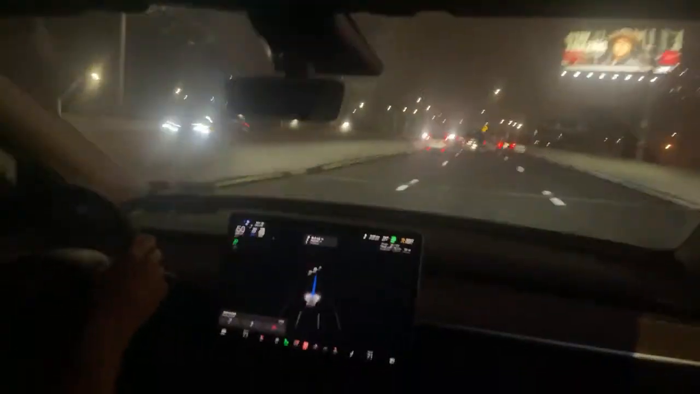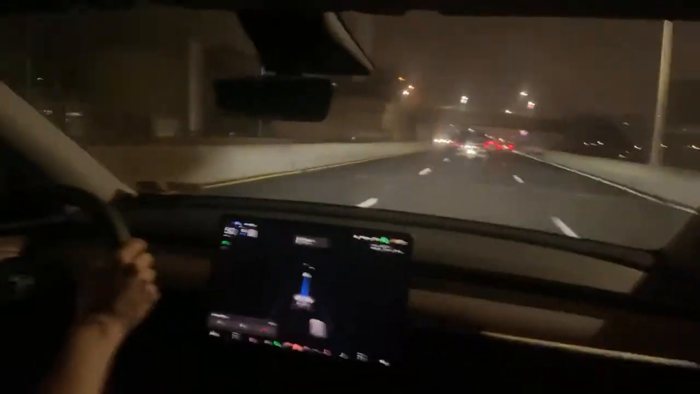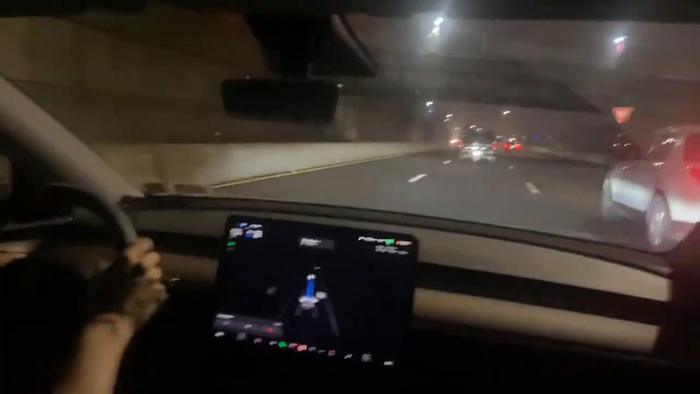And I have to say, with the Tesla, it moves over a little bit, or it beeps and warns you, or it highlights the car in red. Sometimes it tells you brake. But so far, all of these features seem to be pretty safe.